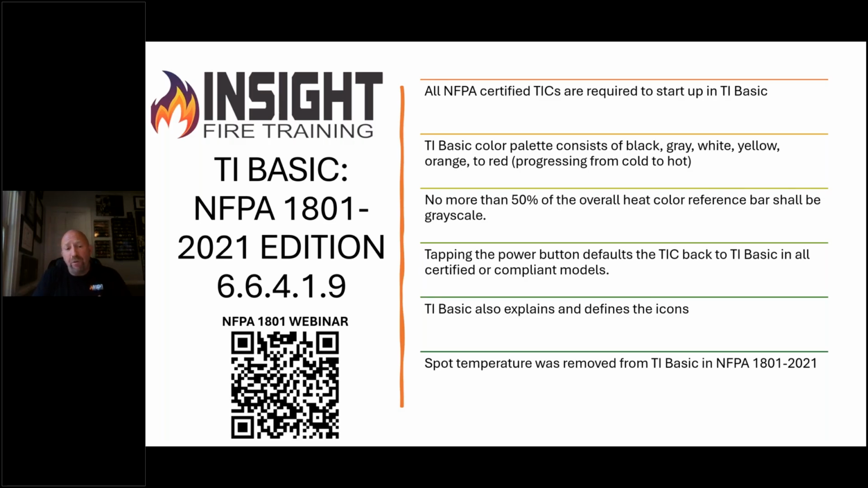And keep in mind, those of you who are required to buy NFPA certified cameras, a lot of you are using AFG grant monies, and that is why. If you read the grant application, if you're buying specifically a TIC and not using something as an accountability system or another type of loophole for getting the grant, if you're buying cameras, specifically cameras are your grant, AFG says they shall be NFPA 1801 certified.